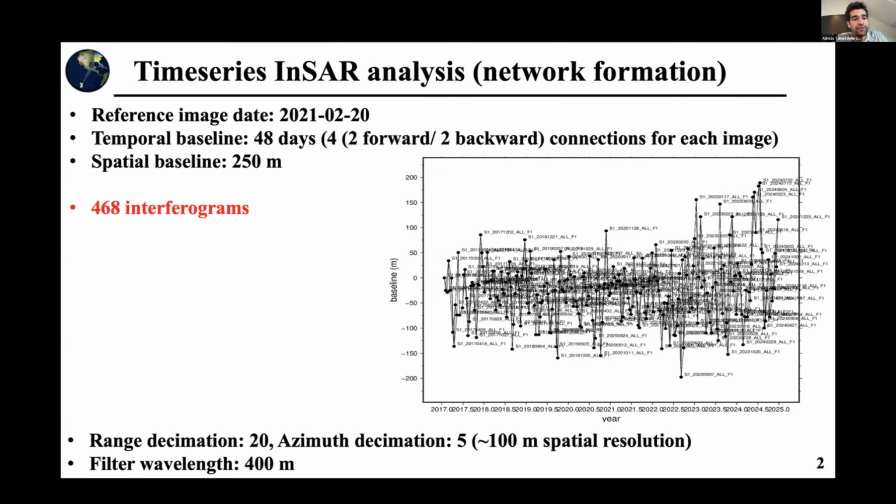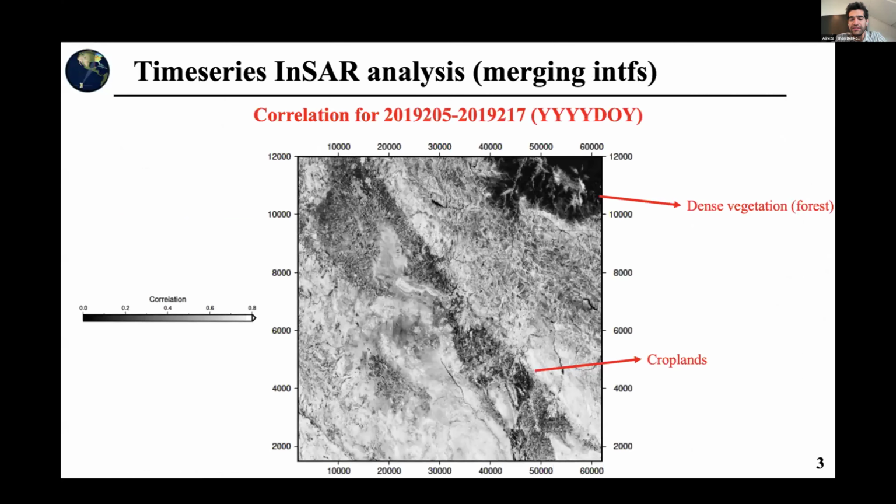Finally, I had 468 interferograms, formed using range and azimuth decimation of 20 and 5, which gives a spatial resolution of around 100 meters. As the instructor said during the course, it's better to set the filter wavelength to 4 times the spatial resolution, so I used a filter wavelength of 400 meters.